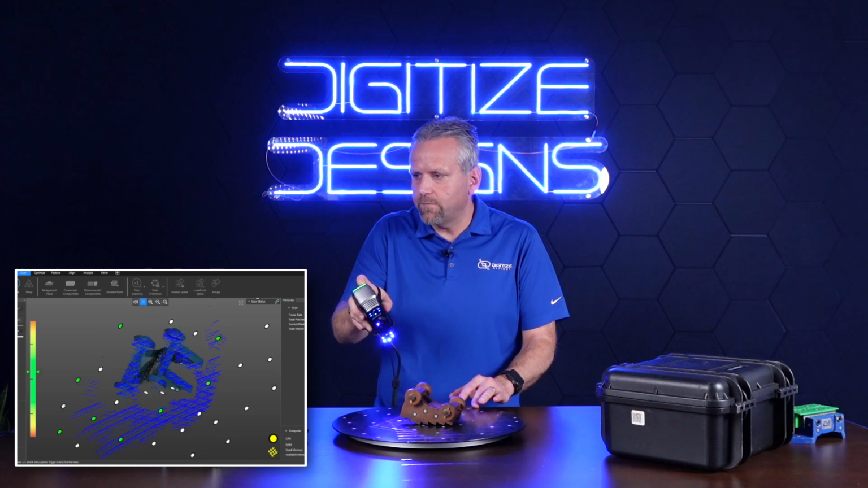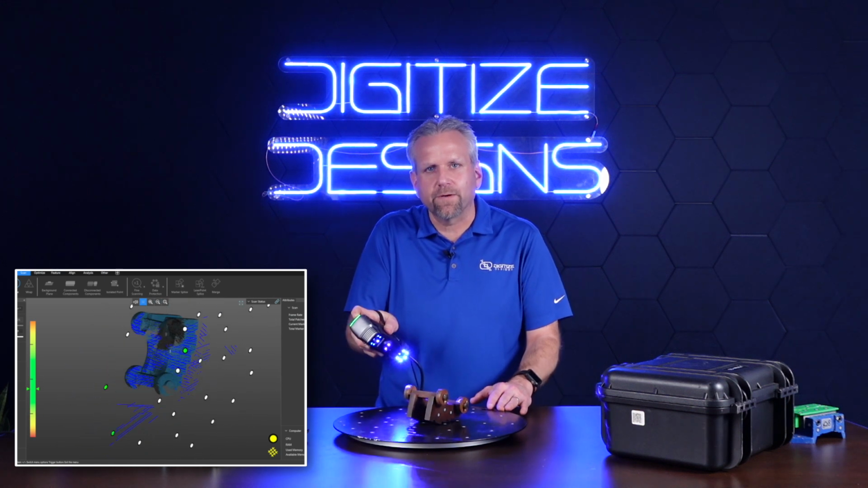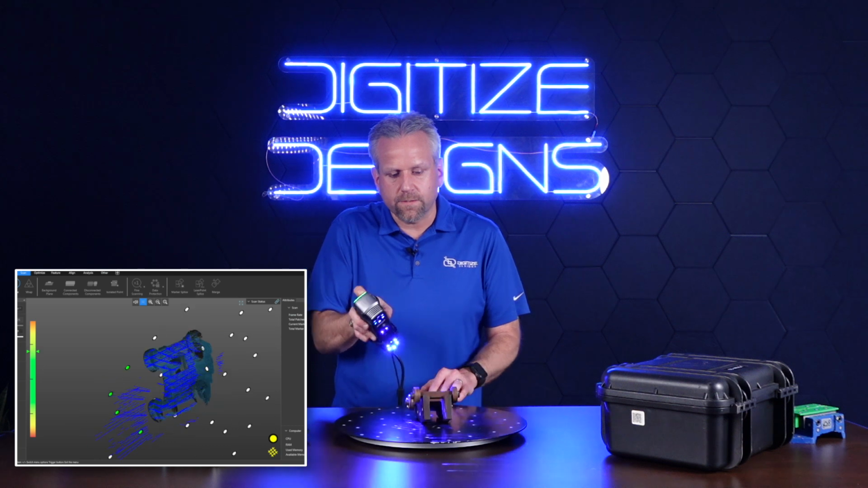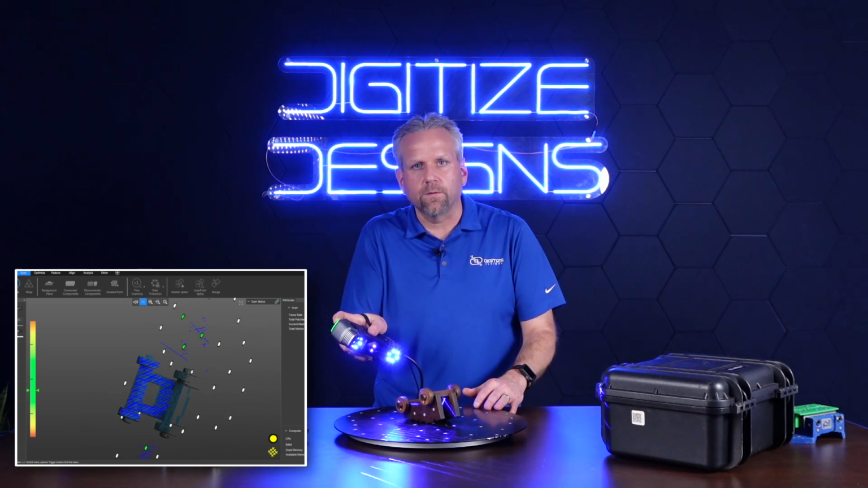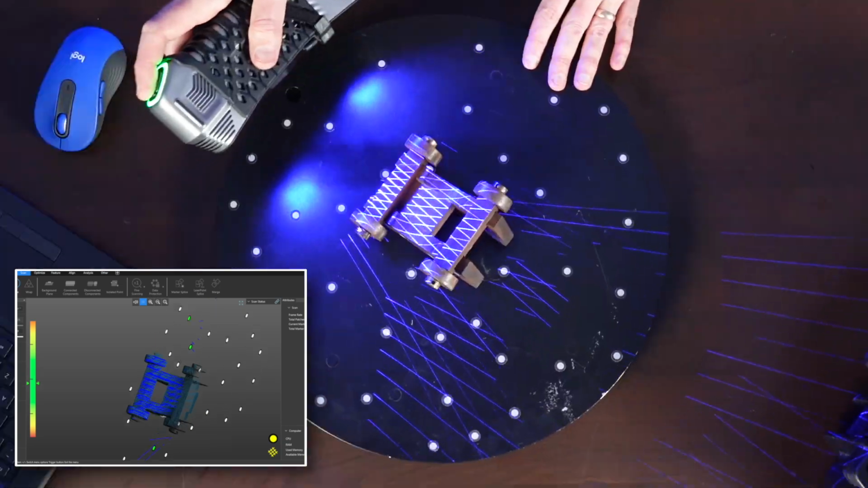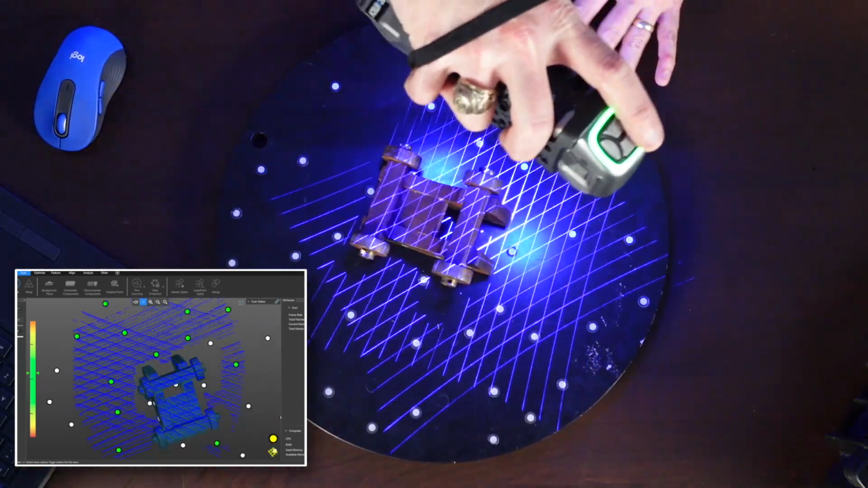Okay, since I already scanned it from the other side, I don't have to concentrate as much on the sides, for instance, because I've already got a lot of that data. So I'm looking at things that I know I couldn't get from the other side because they were occluded or on the bottom. So I'm concentrating kind of in this area, which is the bottom here.